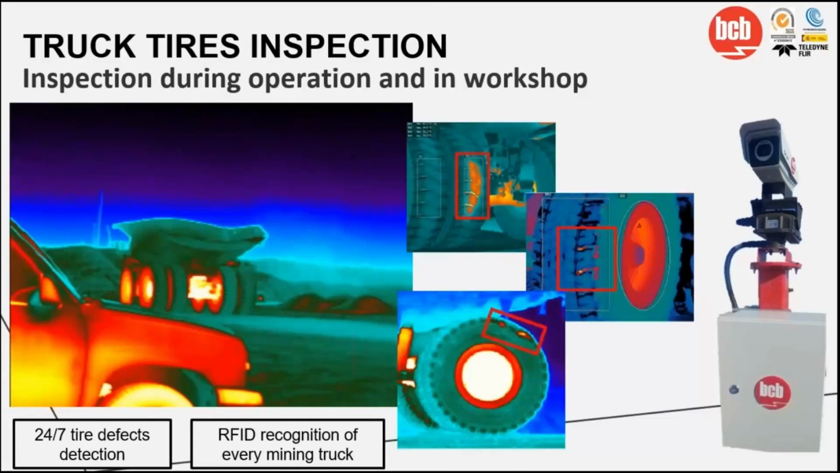out of operation while the tire is changed or fixed. Or even worse, it can damage the truck itself, and this affects the production of the mine and has safety and monetary repercussions. With the thermal cameras, we're able to monitor the tires 24/7 and detect tire wear or injuries in the form of hot spots, as the ones we are seeing in these pictures.